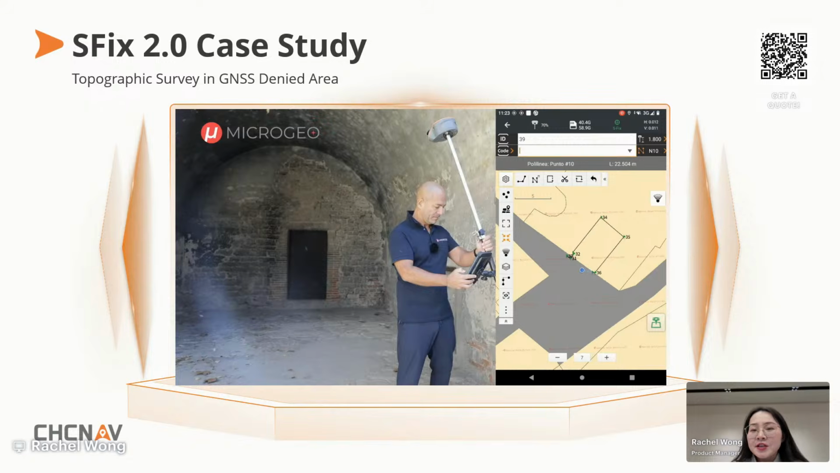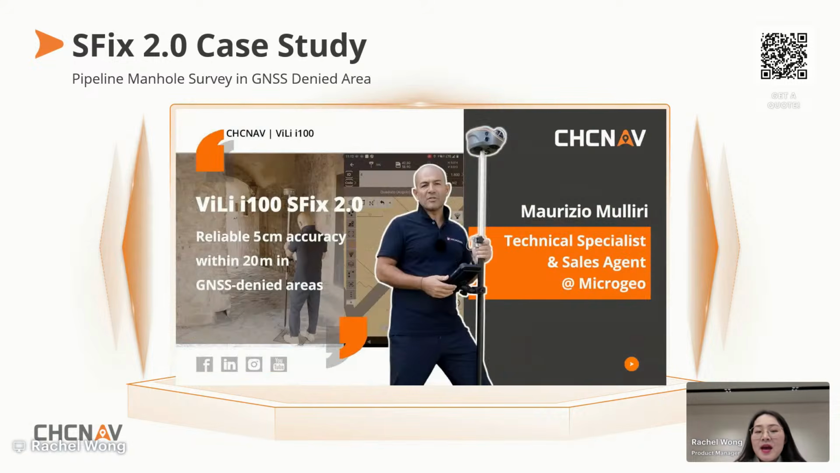So with the SFix2, we can now do the topographic survey directly, measuring points both in the field and indoors. And this is another common scenario, pipeline manhole surveys in GNSS-denied areas.